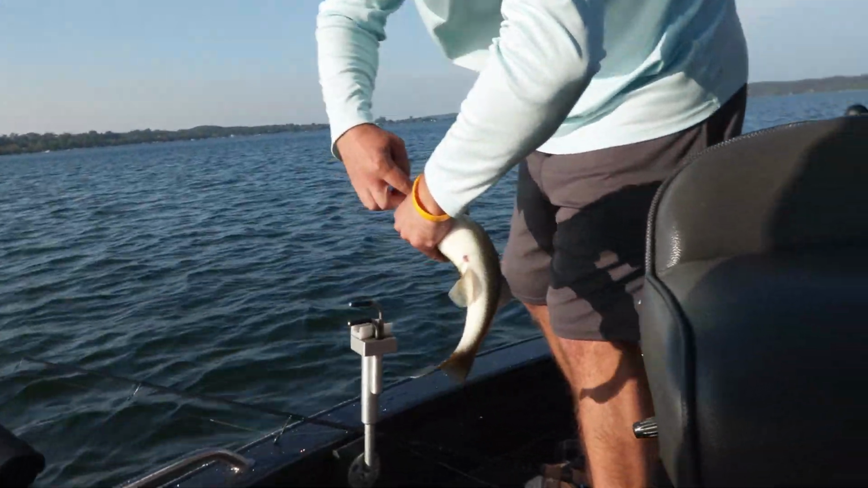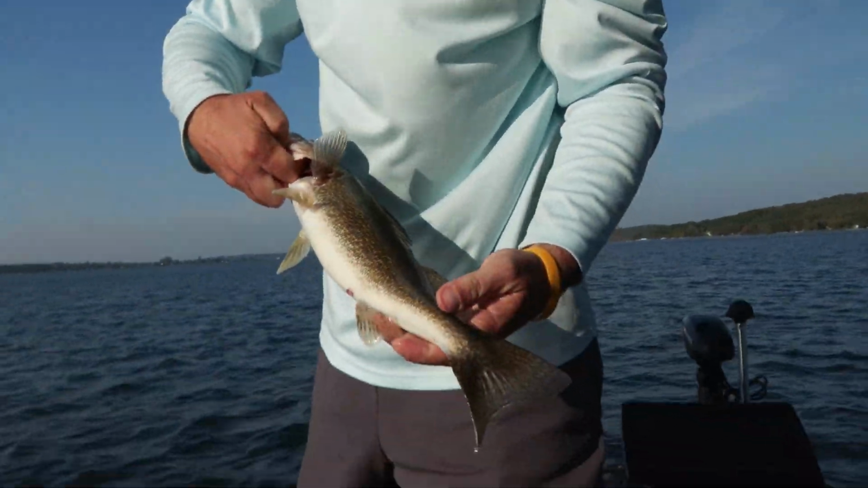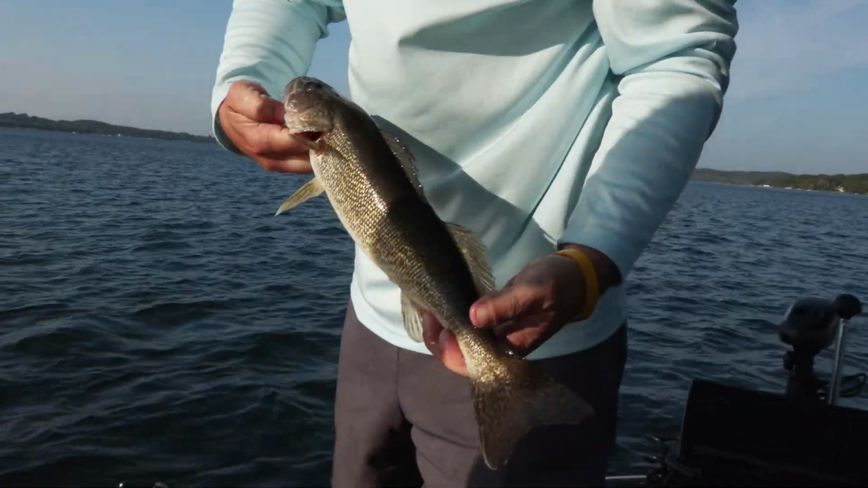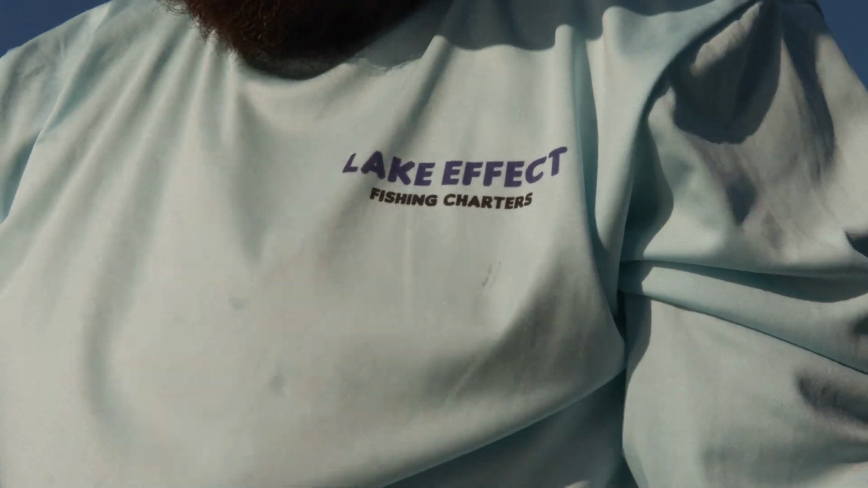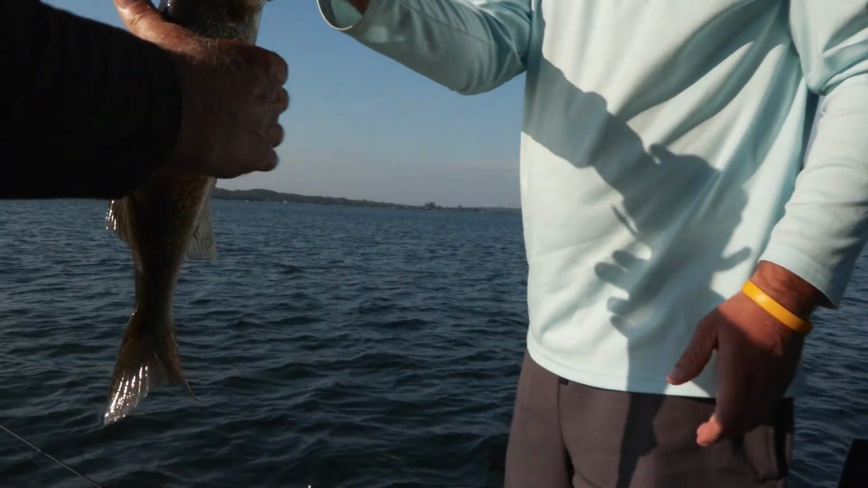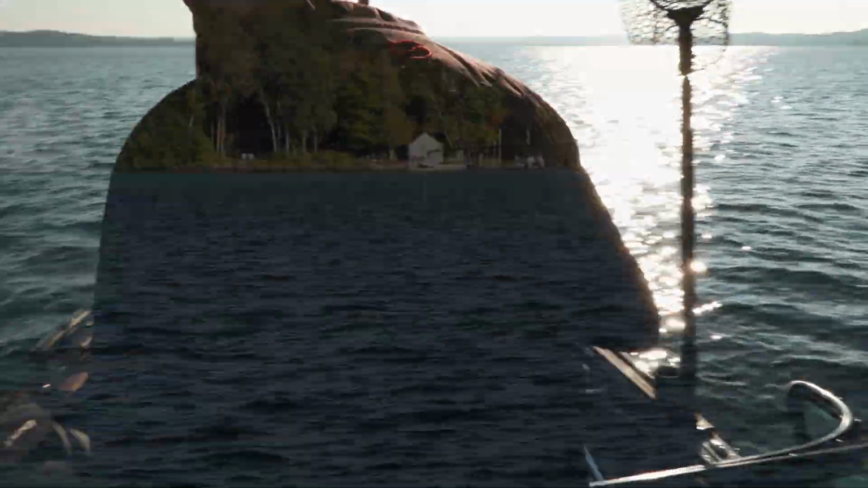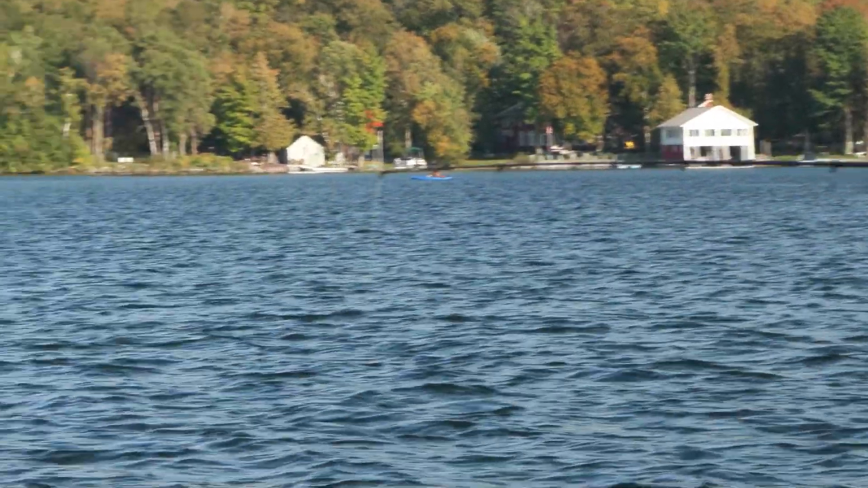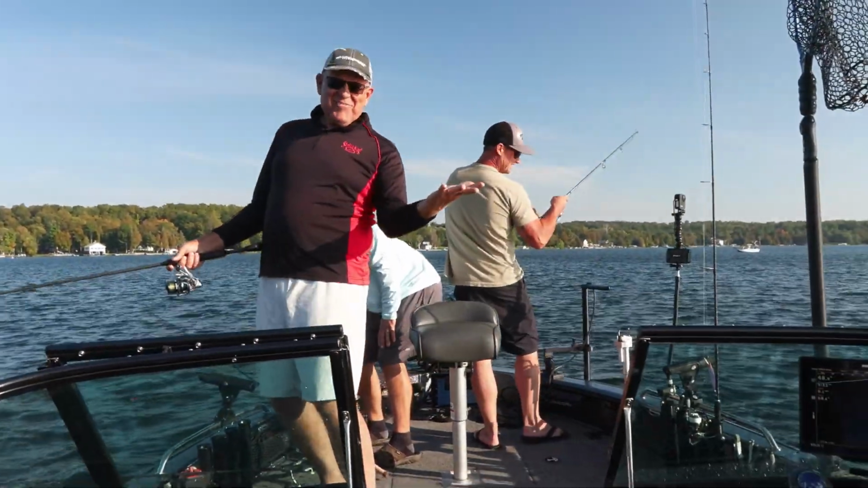Look at that. You got perfect light. See that right on his shirt, ladies and gentlemen? Lake Effect Charters. You want to call Greg up? Bryan Buist from To Be Caught. Both of these guys will put fish like this in the box, and most importantly, on your table. Oh, he's coming up. There he is. Bingo! It's like video games.